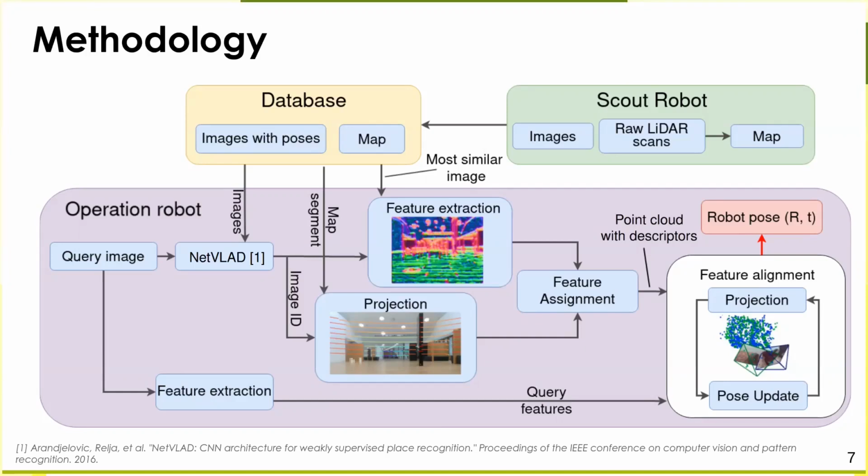Using an iterative geometric pose optimization approach, we determine how to change the position coordinates of the query image in order to minimize the reprojection error. When the error becomes minimal, we stop this algorithm and get the desired pose.